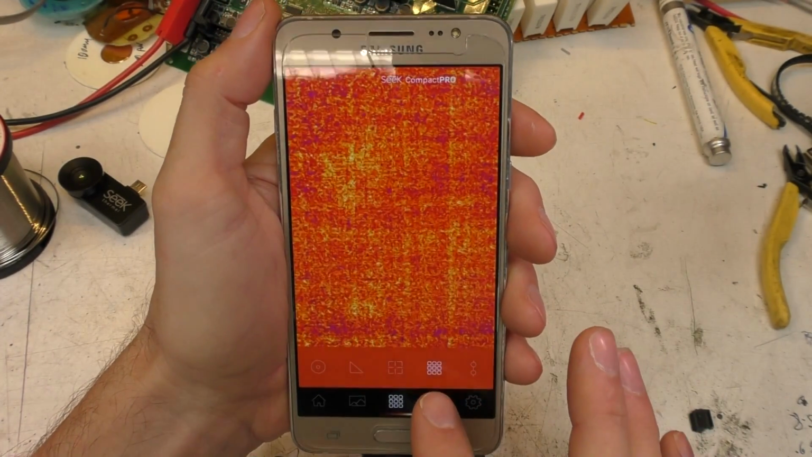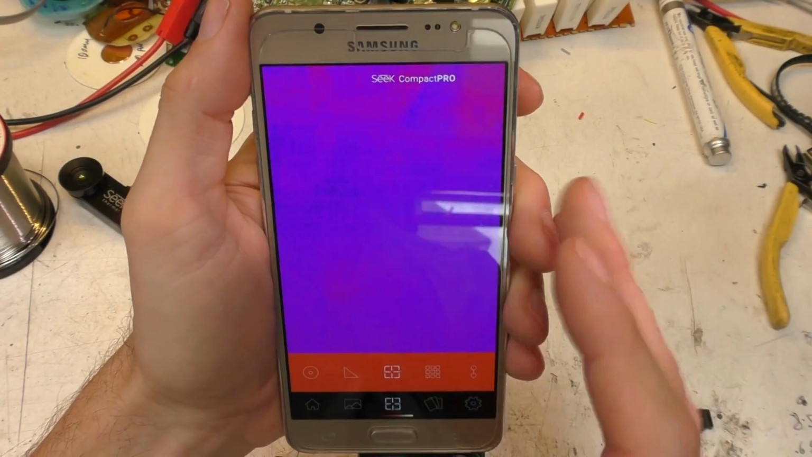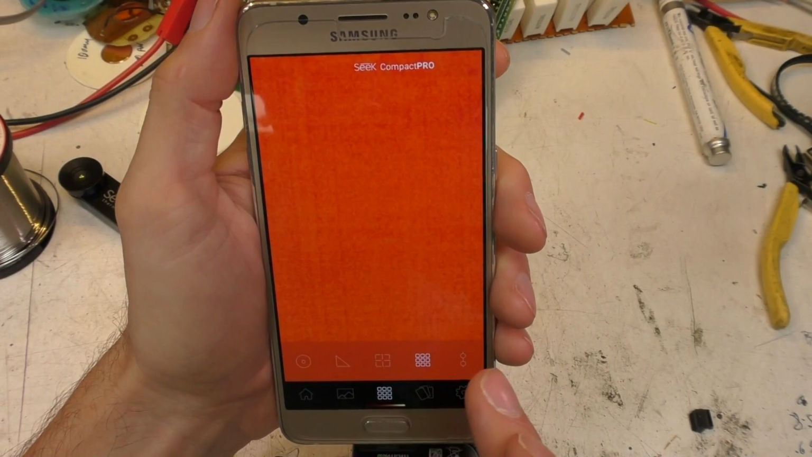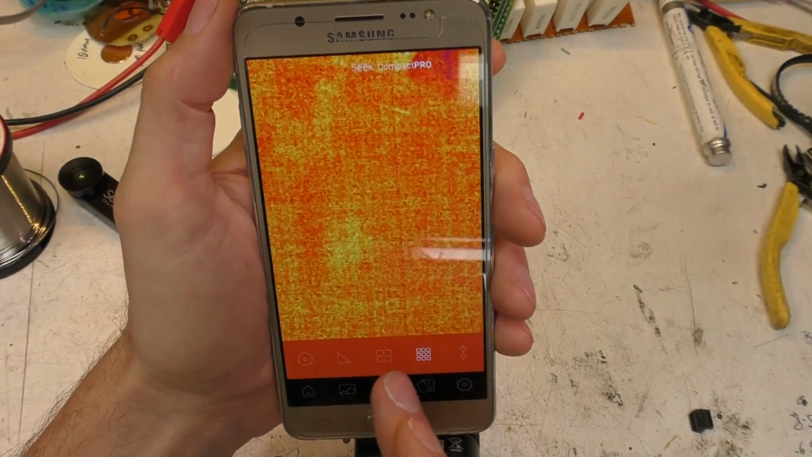I'm not totally sure what the difference is between these two modes. I think it might be something to do with thermal resolution or something. That again, the manual just doesn't really give you. It says it's a full resolution mode, but I don't quite understand. It does look different, but I'm not really sure exactly what the difference is there, and the manual's no real help at explaining that.